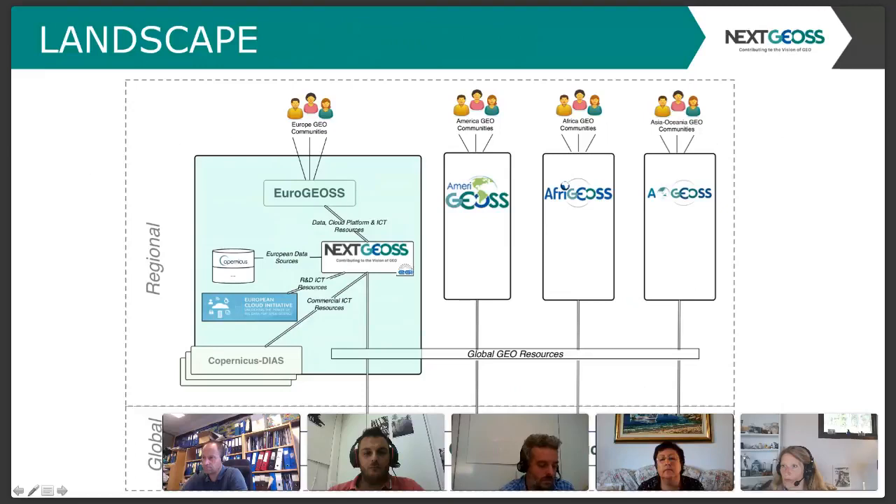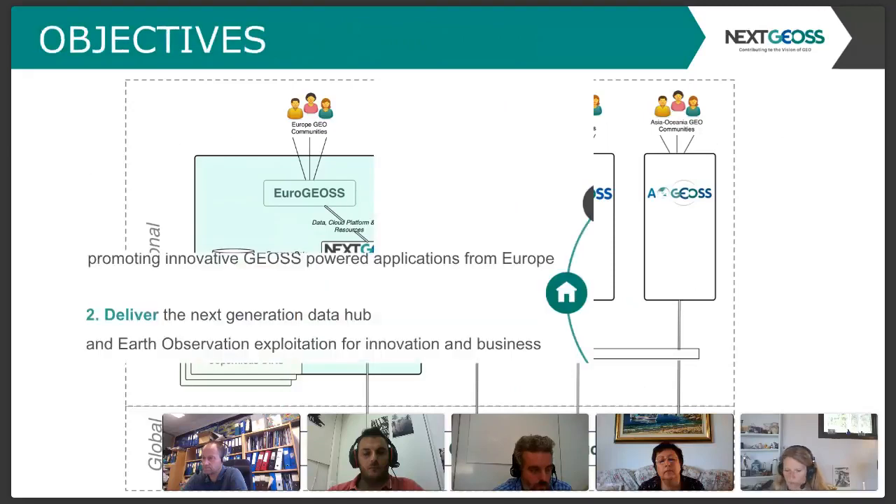So we're, let's say, a broker of services, of data, of knowledge and expertise that aims to facilitate the creation of GEO-related activities in Europe and for Europe. We are, of course, connected with the other regional initiatives, such as AmeriGEOSS, AfriGEOSS, and AOGEOSS. So we coordinate our activities with them as well.